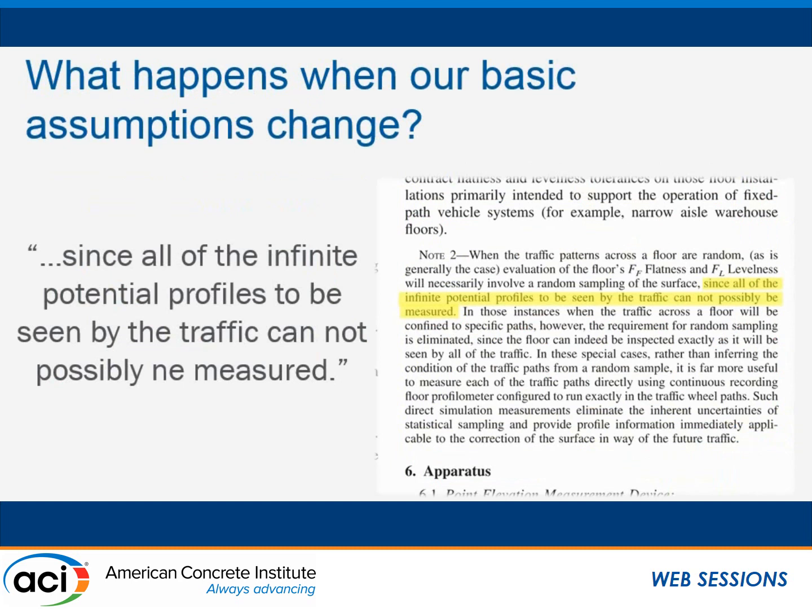So let's rewind again. What happens when our assumptions change in terms of checking tolerances for concrete? ASTM E1155 right now is based on the assumption that, since all of the infinite potential profiles to be seen by traffic cannot possibly be measured, we have to take a statistical average of a floor.